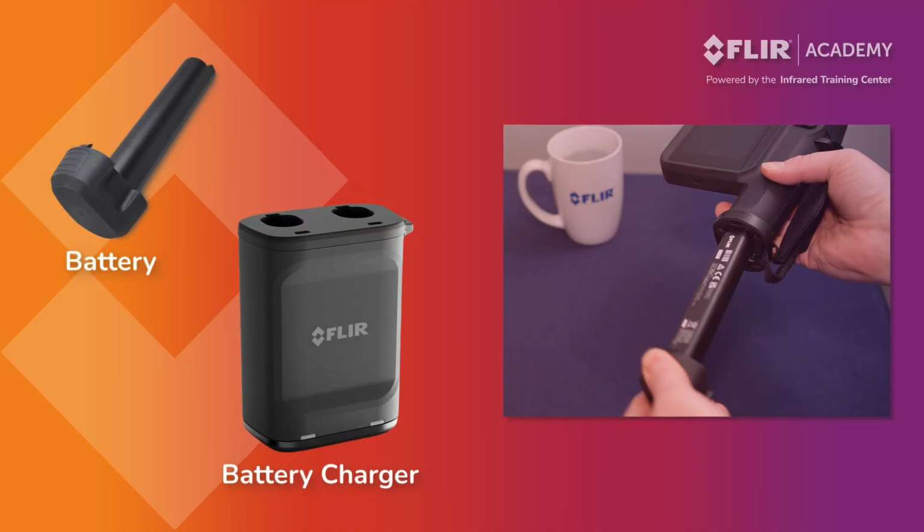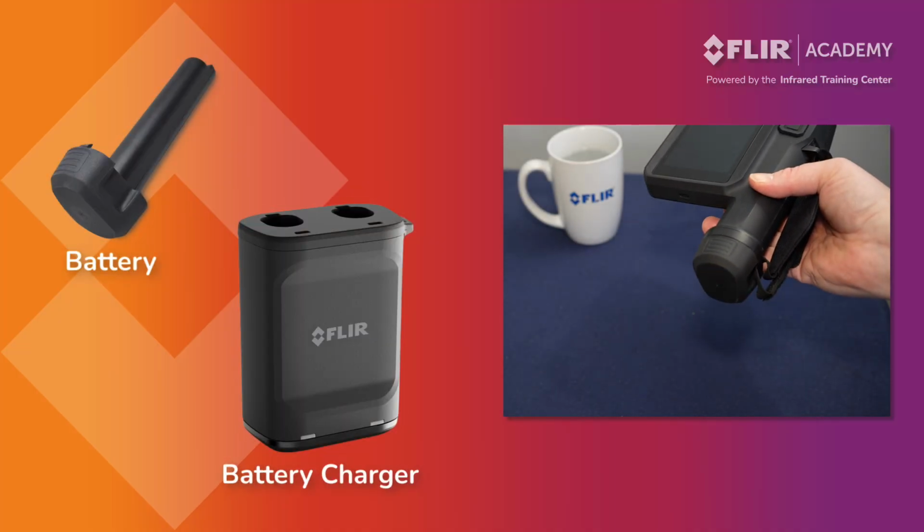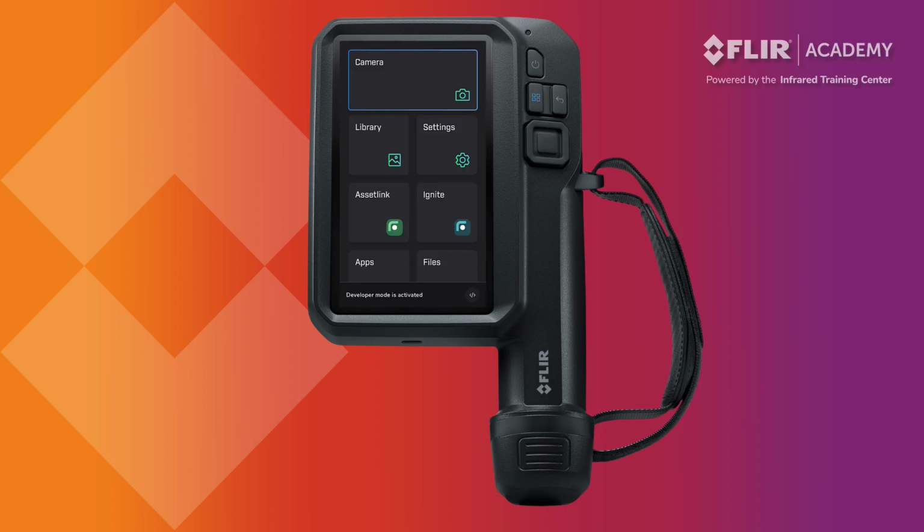To turn the camera on, first insert a fresh battery into the battery compartment and hold down the power button until the Flir logo appears. The main menu should load in less than 30 seconds. The Flir iXX series thermal camera is touchscreen driven. You can use your finger to tap anywhere on the display and select from the various options.